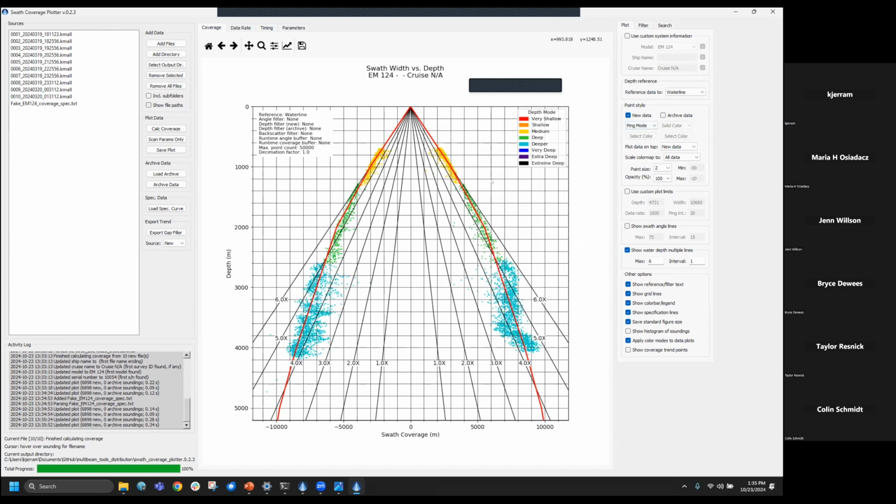Here we have the ping mode of the sonar, or I should say depth mode: medium, deep, and deeper. We didn't get beyond deeper mode because this thing was in auto select, so it was just choosing whatever it felt was appropriate. So this is a nice way to sanity check that the system is changing modes the way you expect.